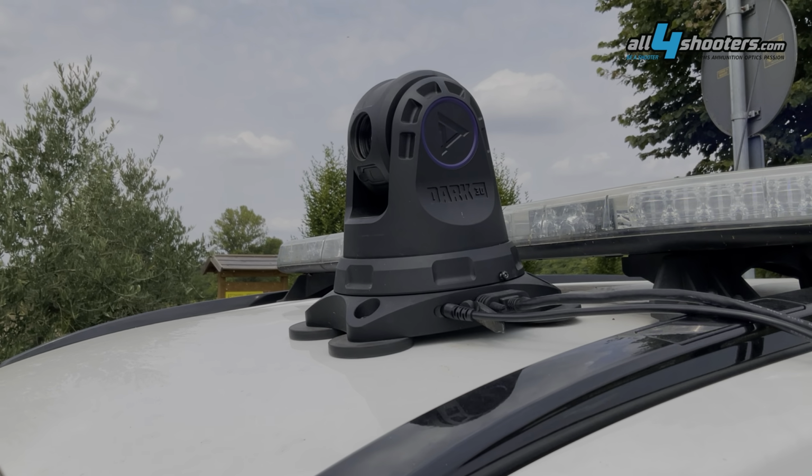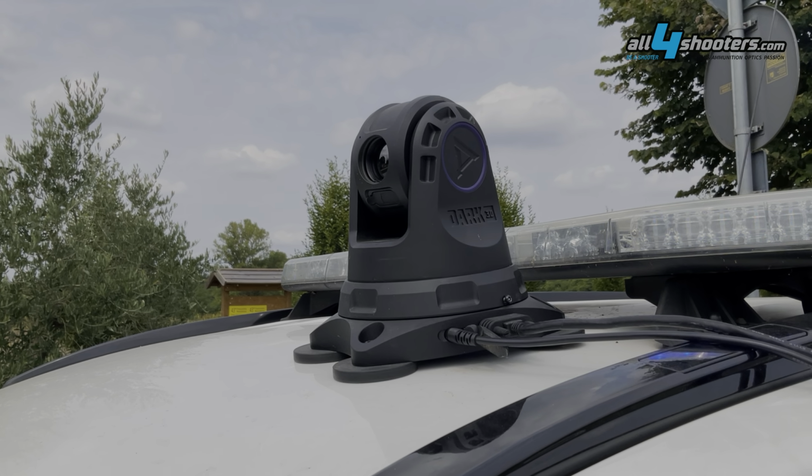The Dark 30 has been used to enforce public safety, and some footage recorded with the device has been acquired as evidence in a few cases.